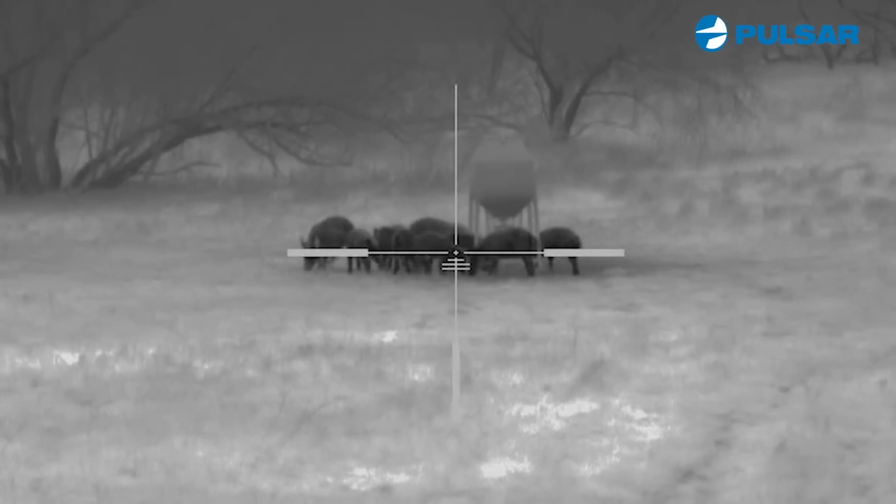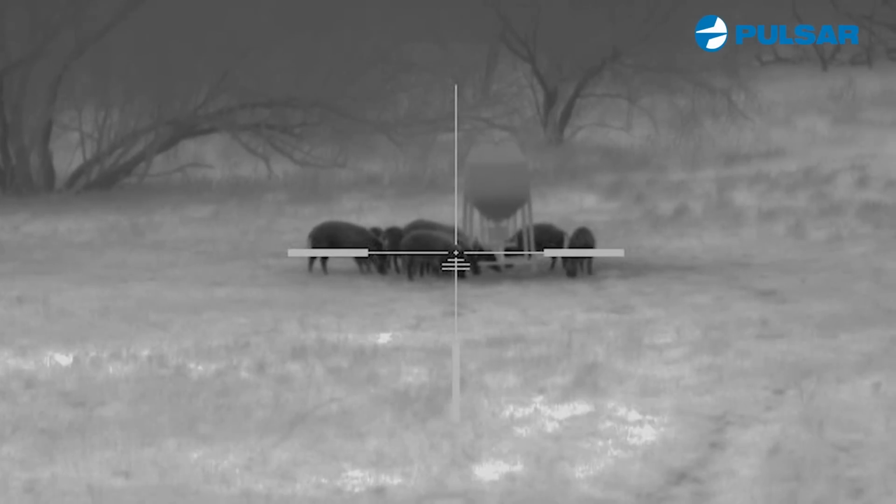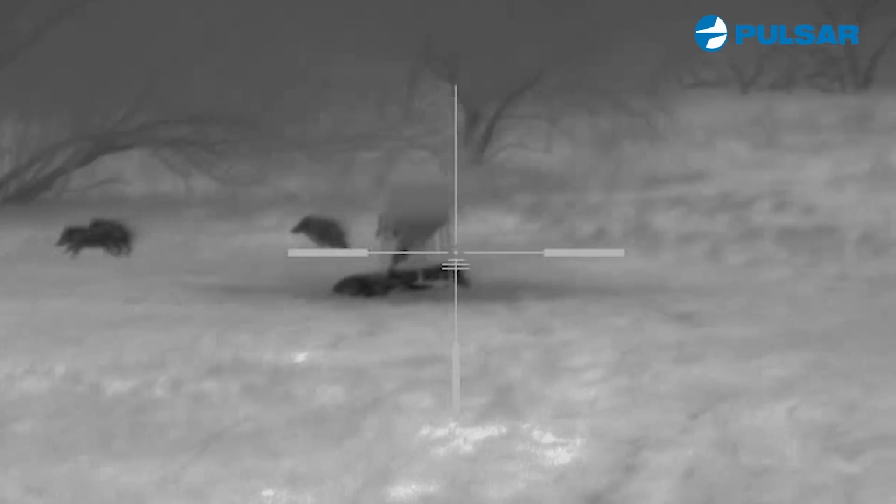It's like, okay, time now, I've got to pick one out for a shot. So what do you do? You pick the biggest one. And then you think, well, wait a minute, I want to see if I can get two with one shot. And then you know what? You just start cutting loose. Those hogs, honestly, I think if I was a hog, what would I be thinking? It's raining lead.